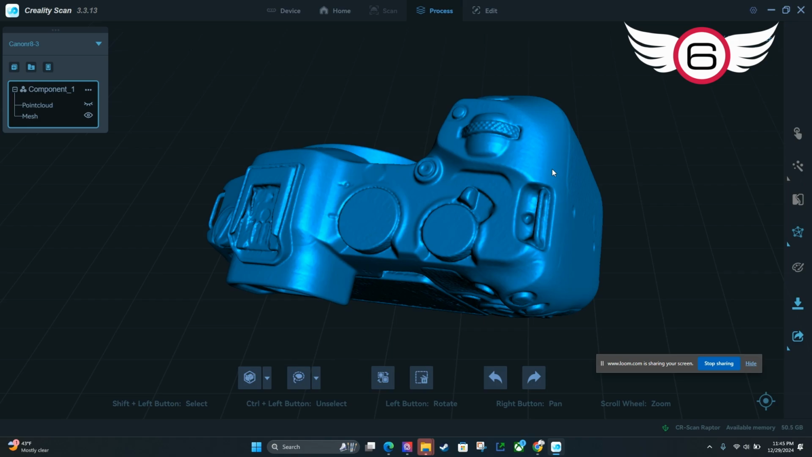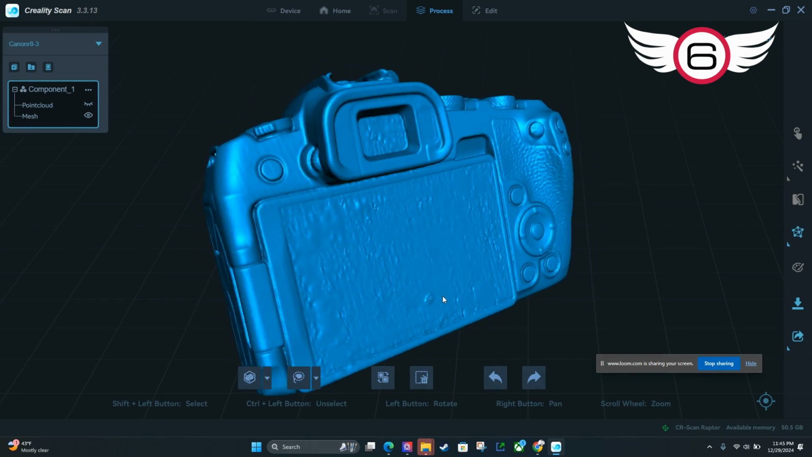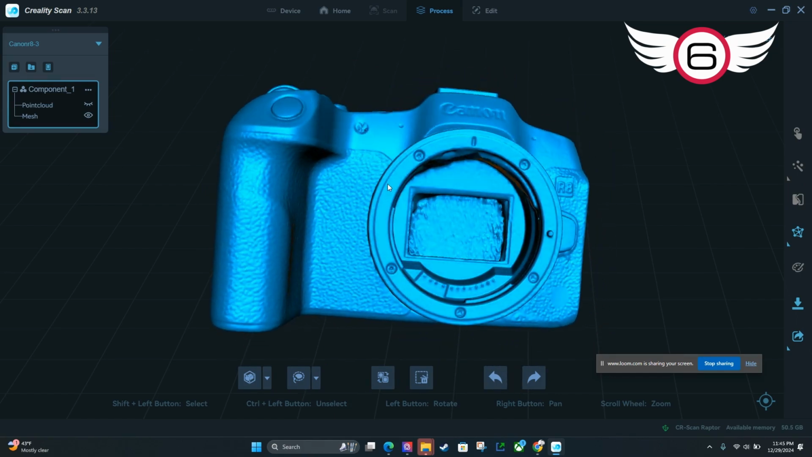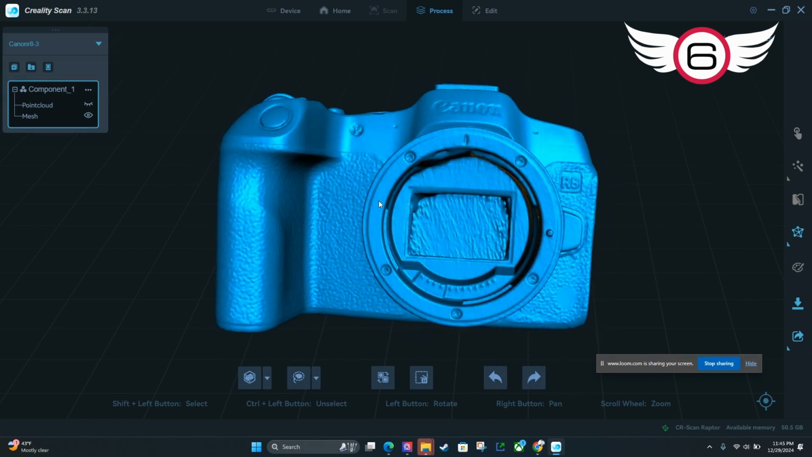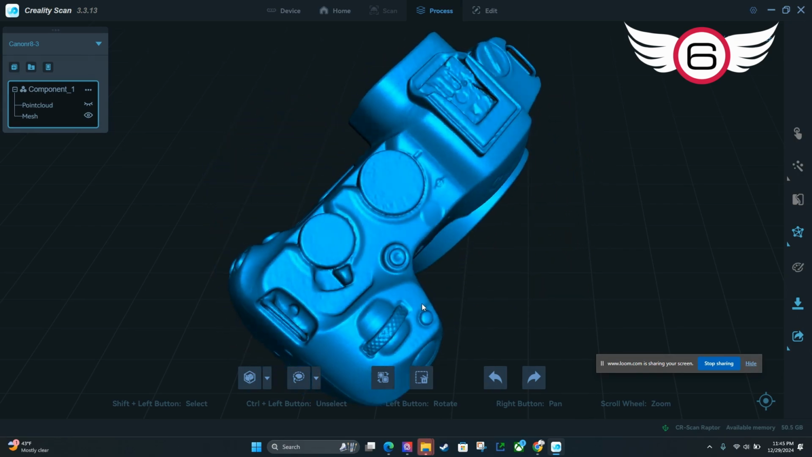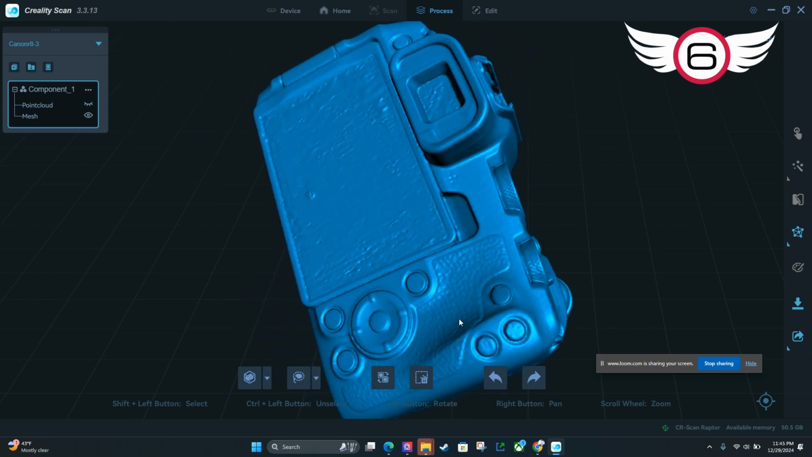All right, so now we've got a meshed model, and I can rotate it around here. You'll notice it did close up all those holes that we had before, which is nice. And we have a pretty good looking model here. We can see the texture in the grip, and we can even read R8 over here. I can see all the buttons and the dials. I can almost read the text on the buttons.